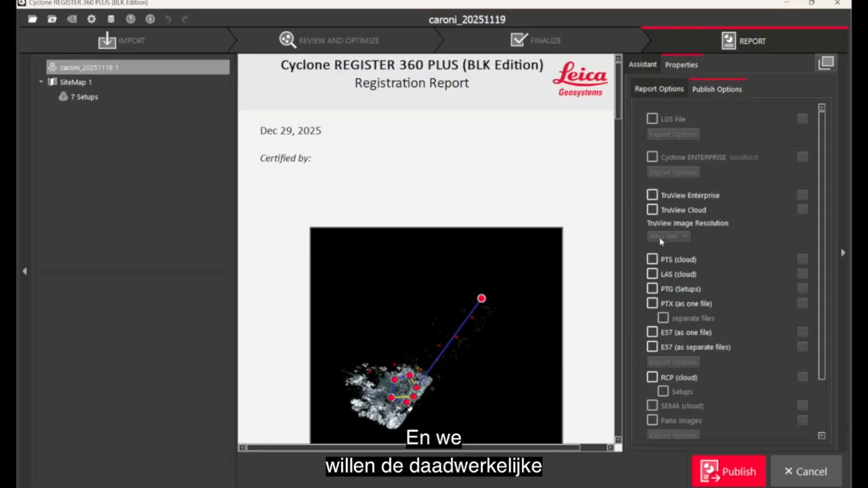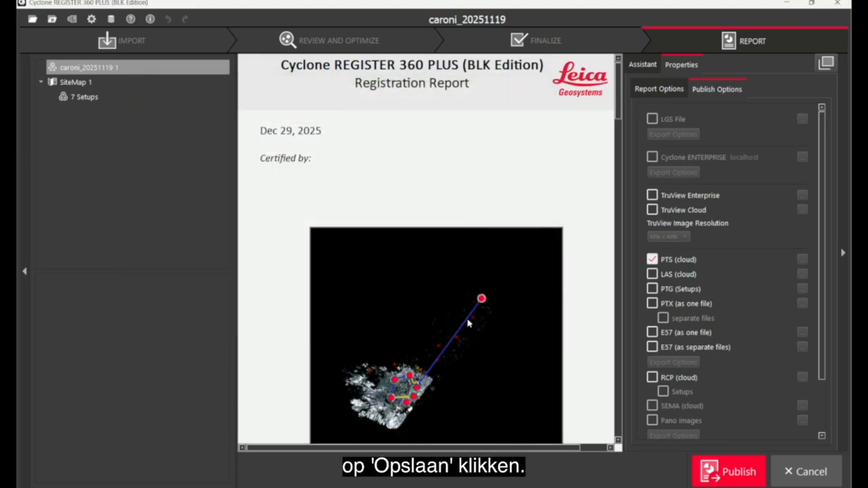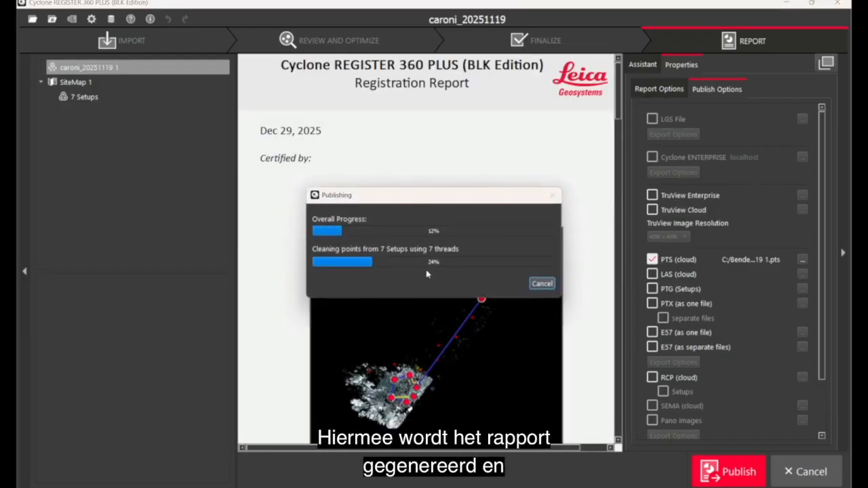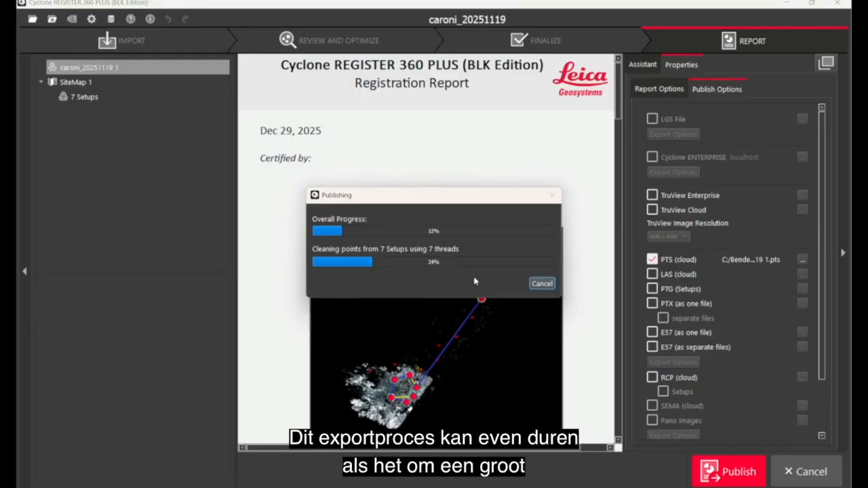And we would like to export the actual point cloud. I usually export it as PTS format. You can also select LAS or PTX and say save. You can then click publish, and this creates the report and exports the PTS file. This export process can take a while if it is a rather large number of points.